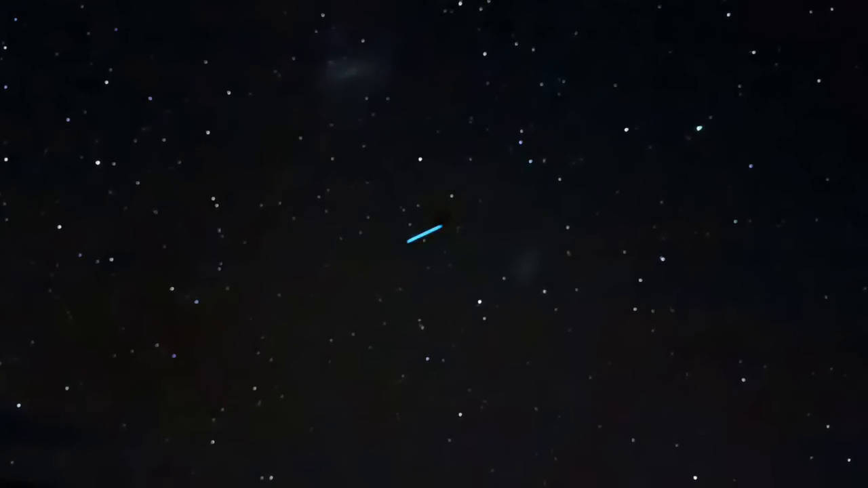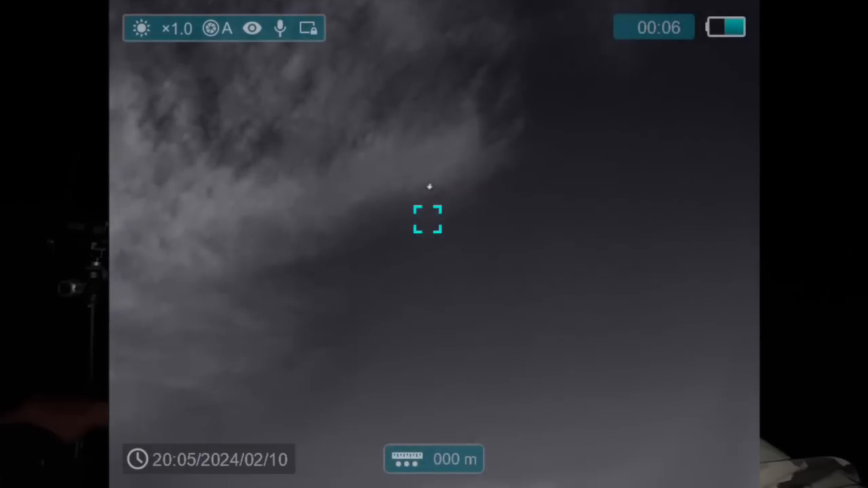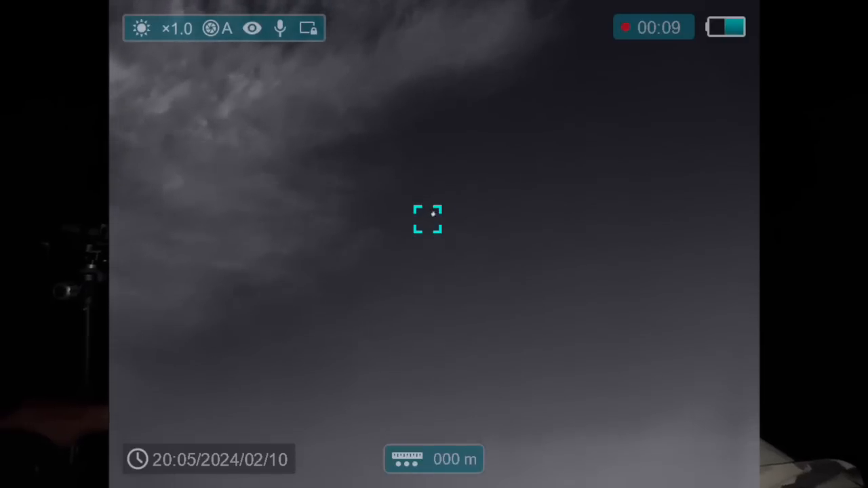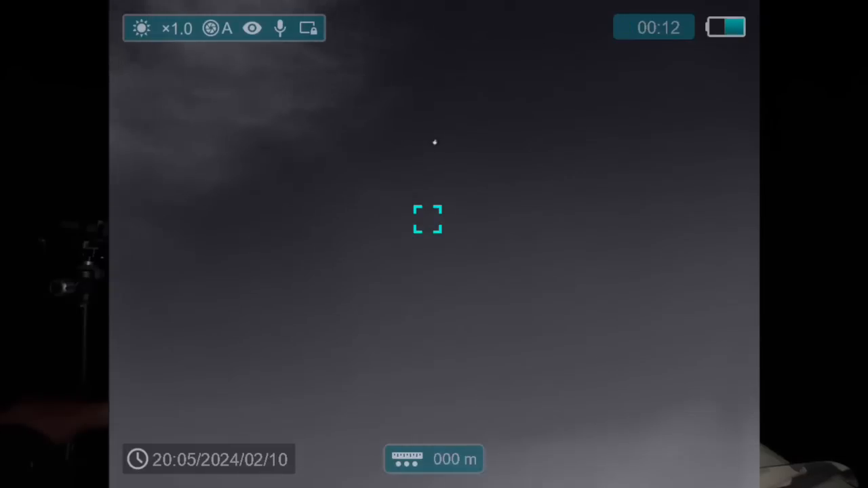But I tried to have a look at it in the thermal to see what it was, because usually with an aeroplane or these big passenger jets, you can see them even when they're up like 25, 30,000 feet. You'll still pick them up with the thermal, at least the outline of the plane. But this, I couldn't see anything.